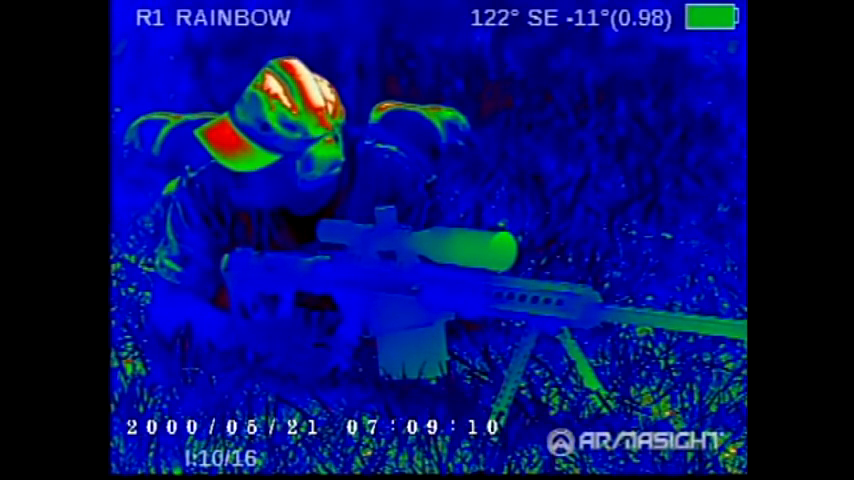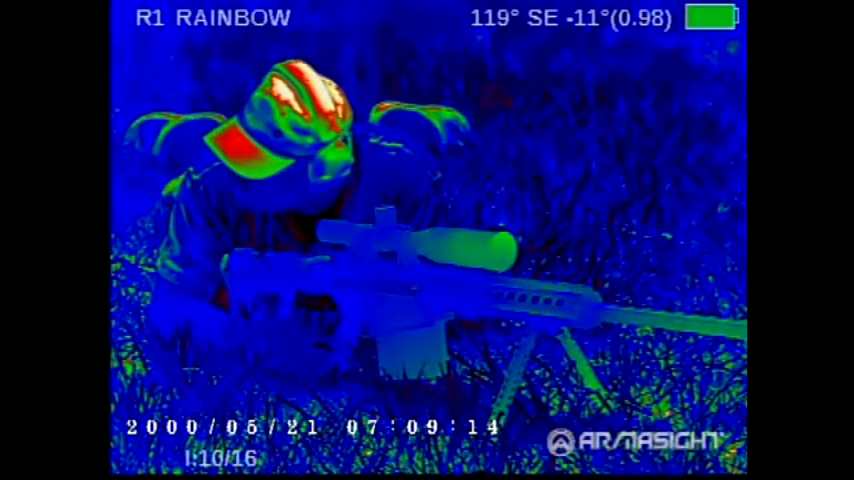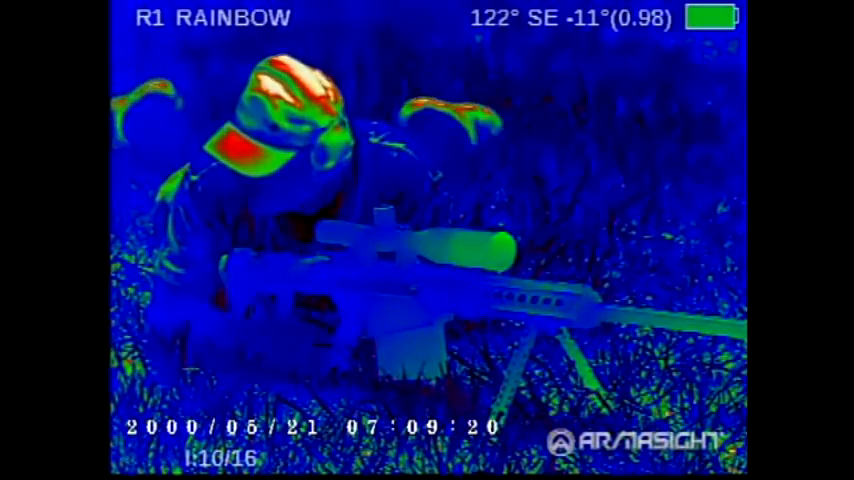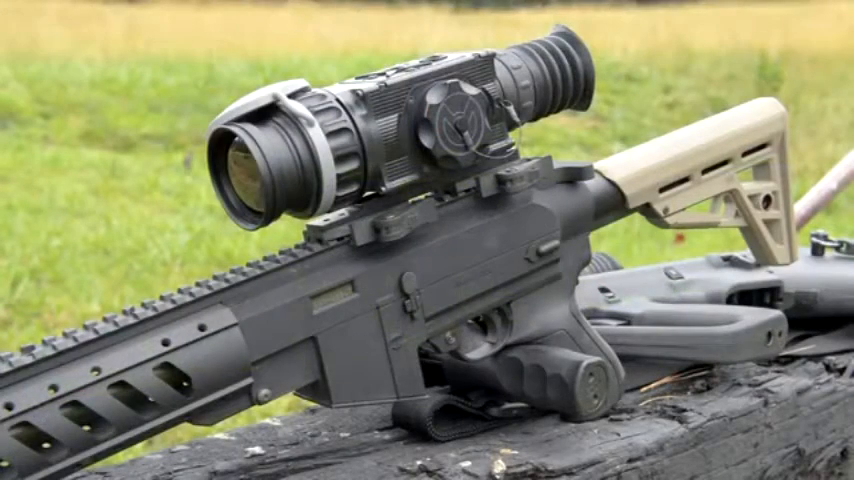Some of the lower end models in the Zeus line, with slower refresh rates, maybe a smaller or less detailed screen resolution, are going to run anywhere between about $3,000 and $5,000, between the Zeus and the Zeus Pros, on up to the high 8s and 9s. Now, these are not for the faint of heart.